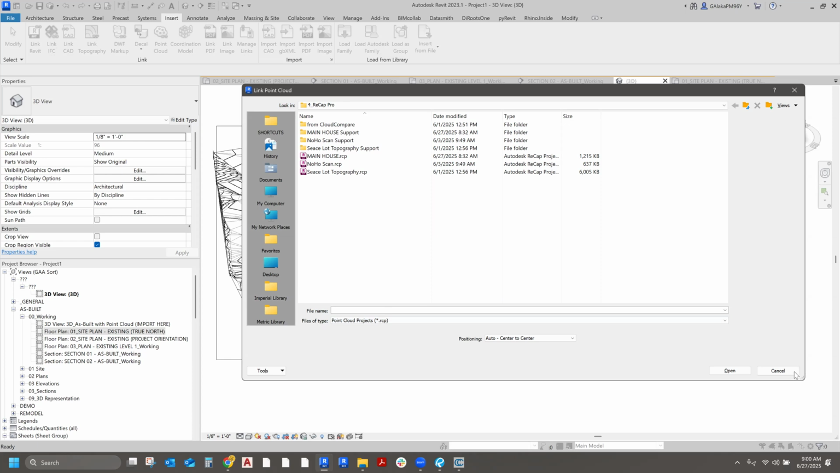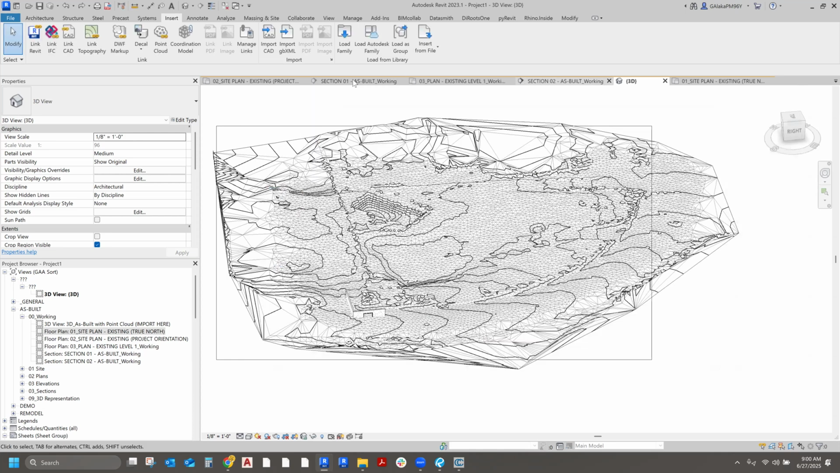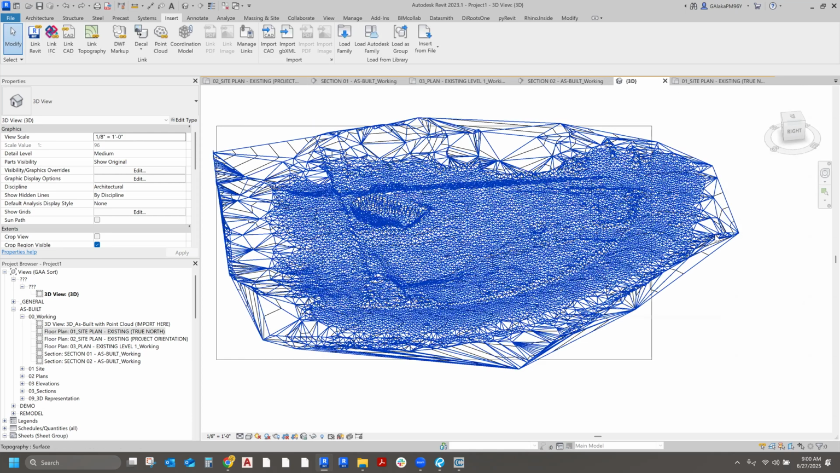Because you are, after all, trying to take a file that has millions of points and bring it into a software without it crashing. By using RCP files, it makes the process very, very smooth, because that point cloud becomes like an object that you can move around easily, and it does not slow down your process whatsoever.